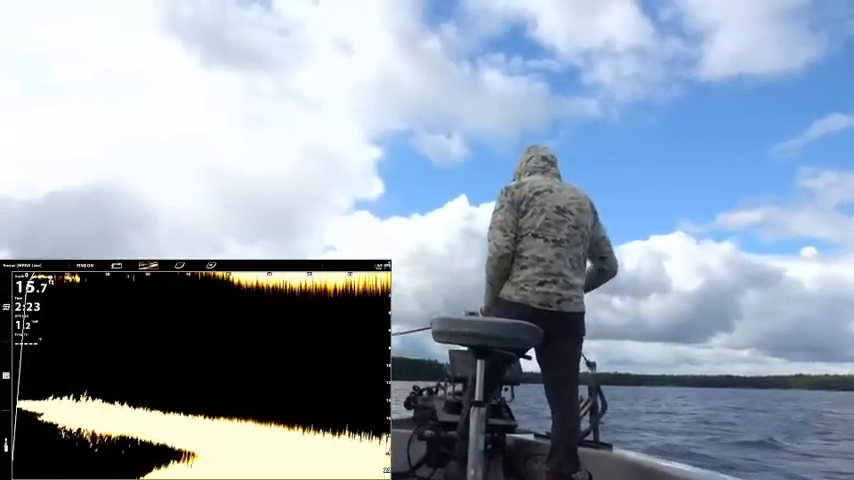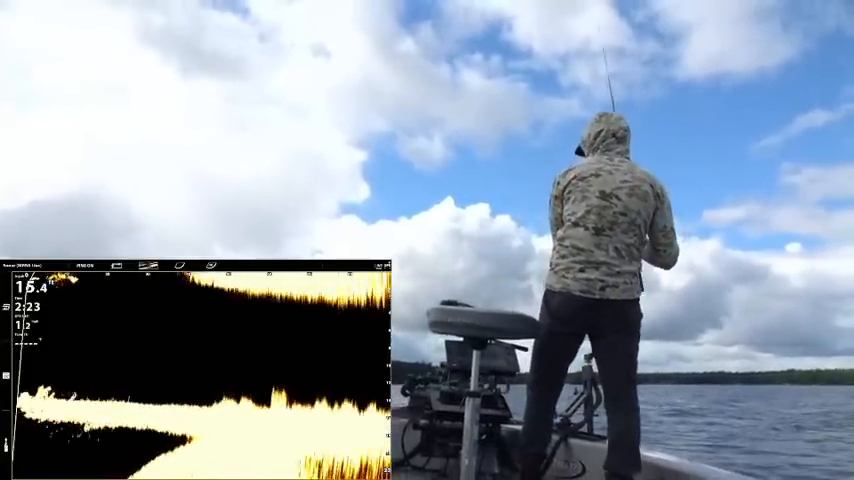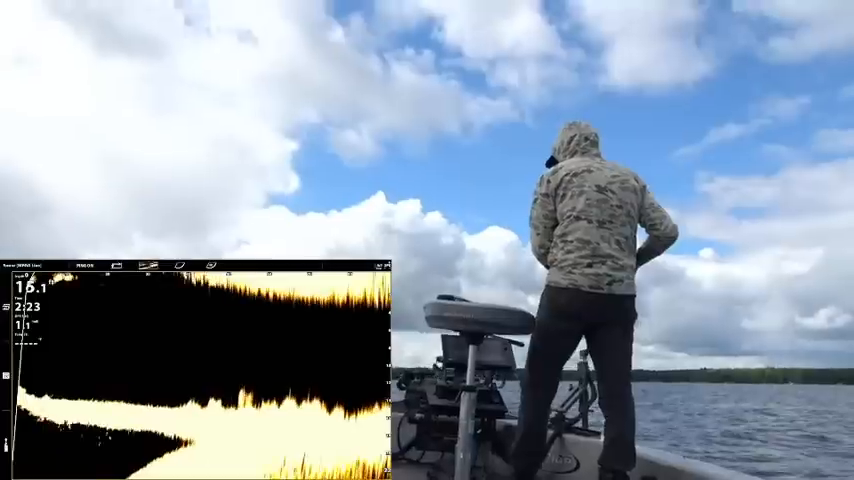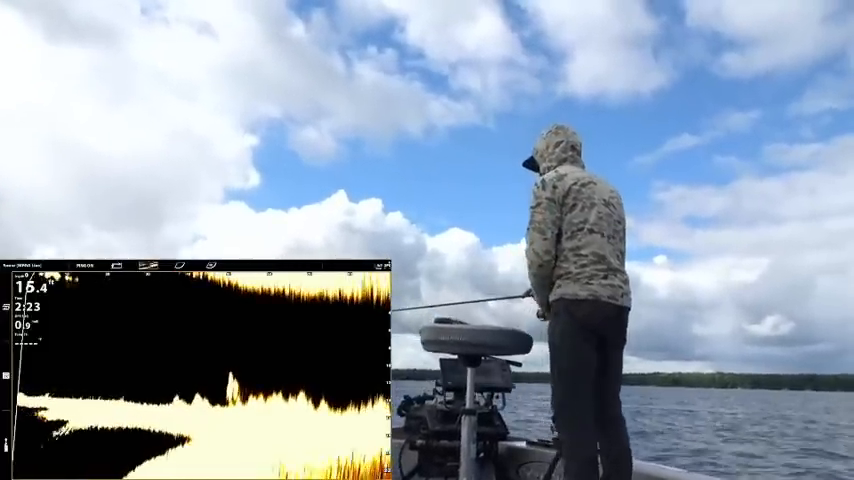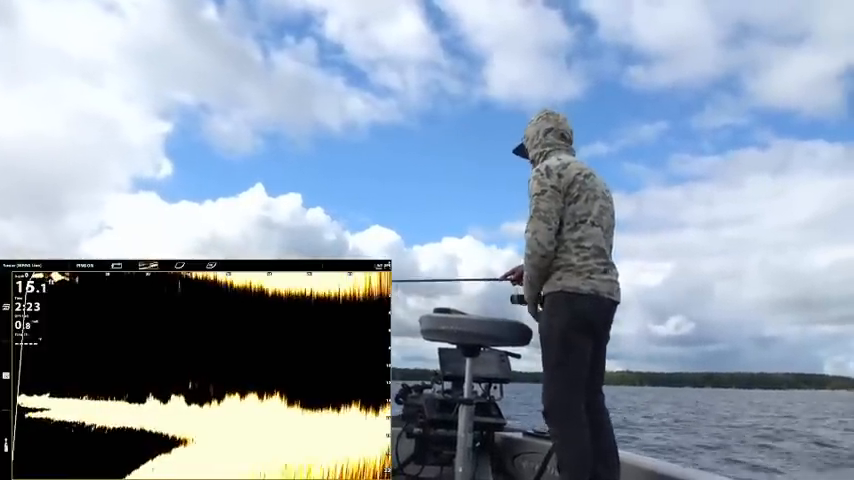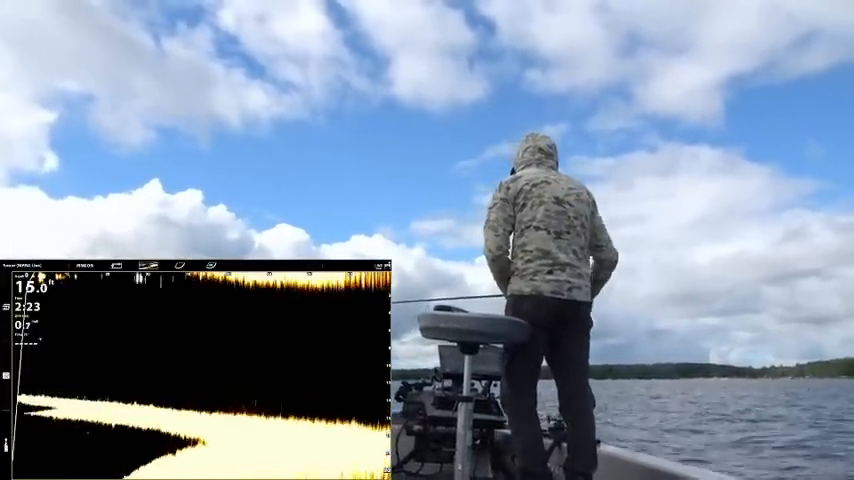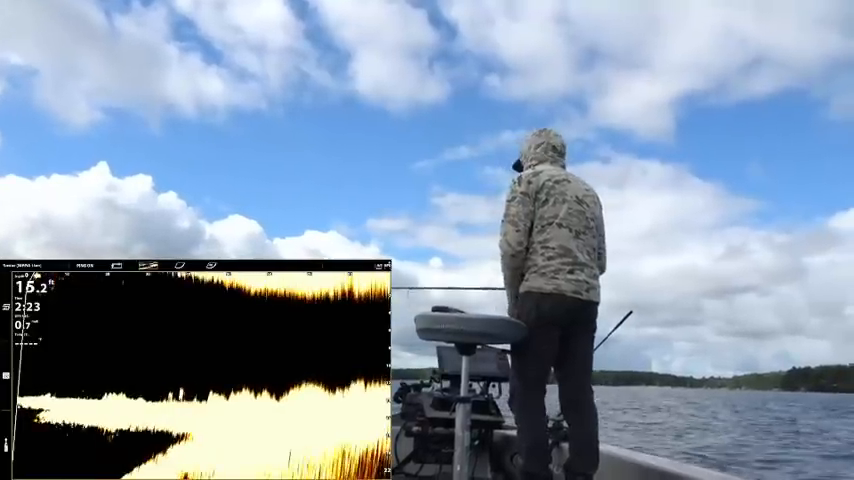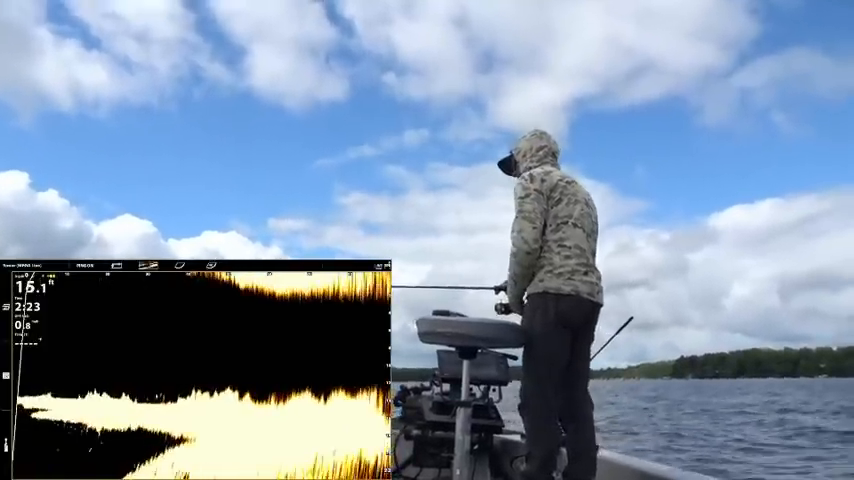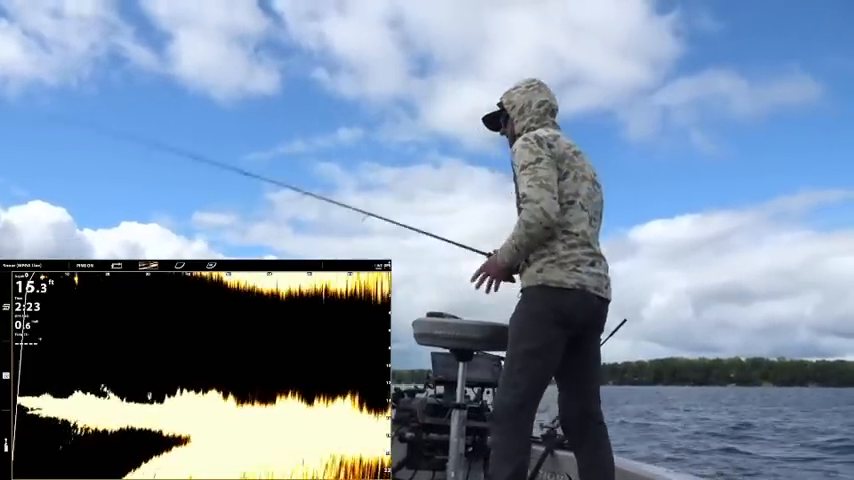It's just more of this fringe weed. Yes, yes, yes. Come over and do something to my bait. Oh, finally had a small one bite. That was definitely a small walleye.